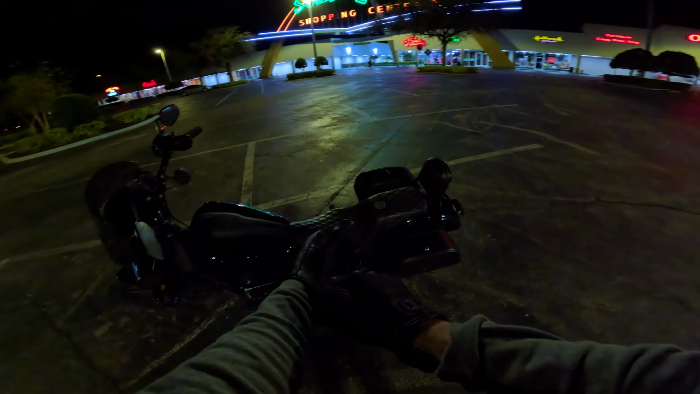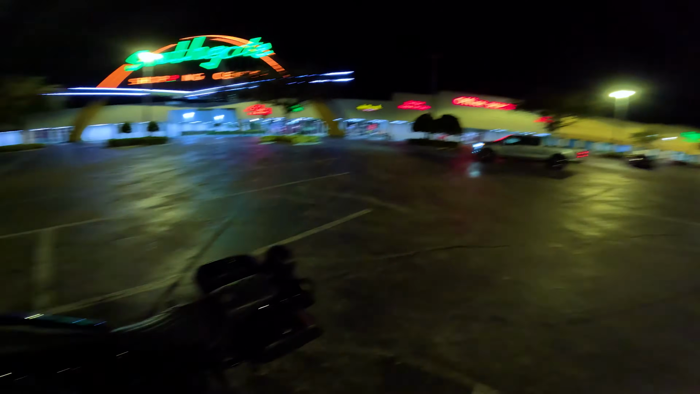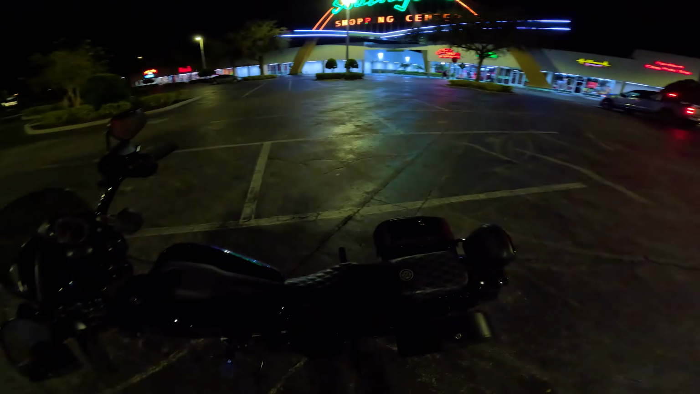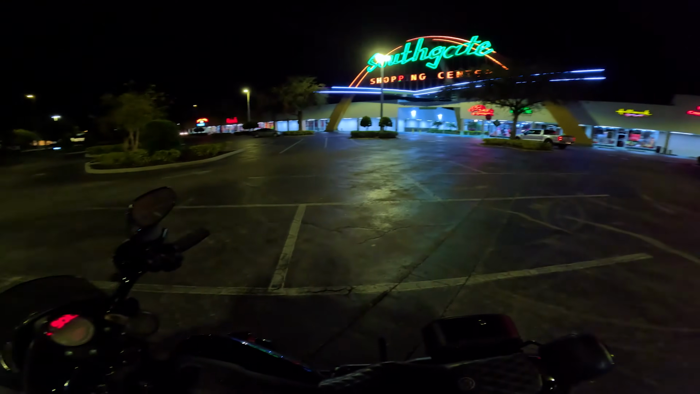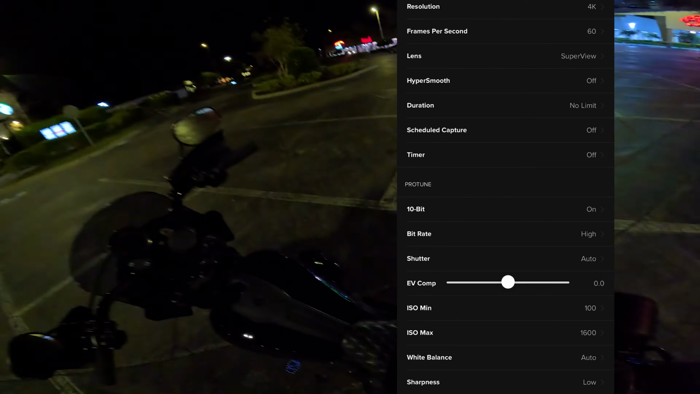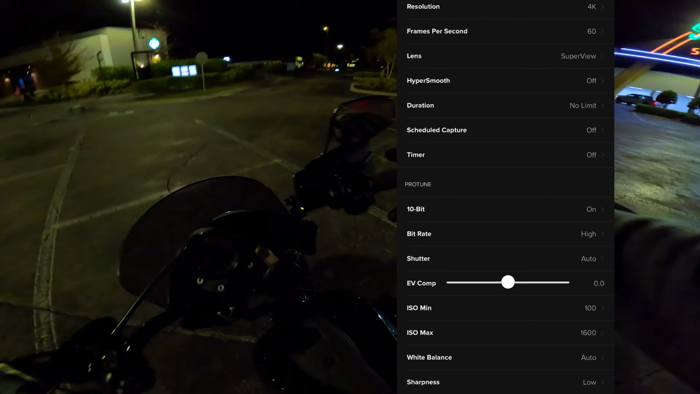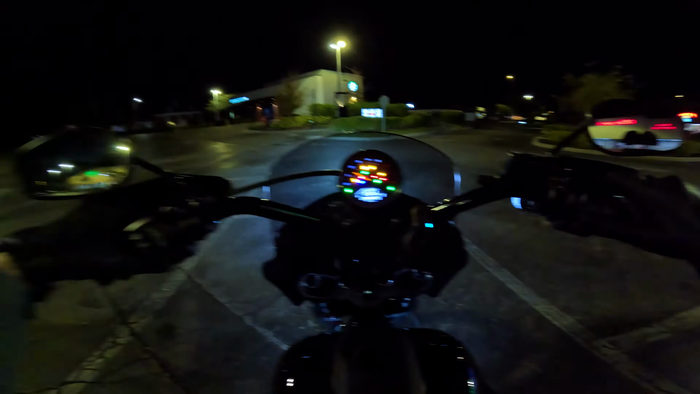I use to shoot at night. I've had some people ask me what my settings were because I guess it looks good, so I'll go ahead and put a screenshot of my settings right here so you can go ahead and copy them, and then I'll explain what they are and how I get everything going.